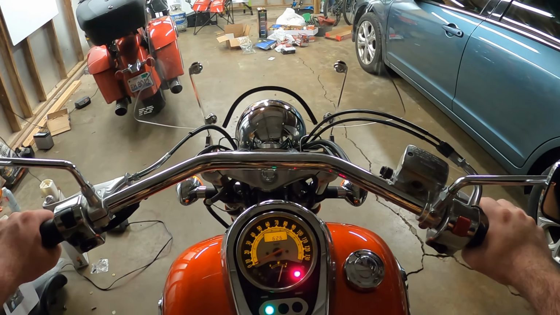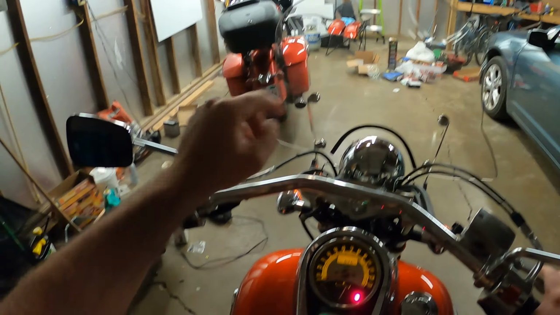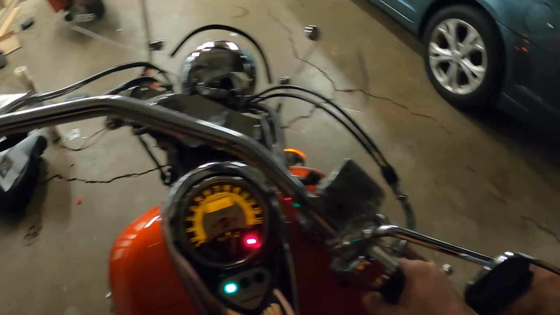That's something else I forgot to add. I did put on this Memphis Shades Speed Demon windshield, and also there's an Amazon LED H4 headlight in the front. I'll put a link to that in the bottom so you guys can get the right one. For 40 bucks, I think it's been awesome. A lot better than halogen. So here we go. Start this bad boy up.